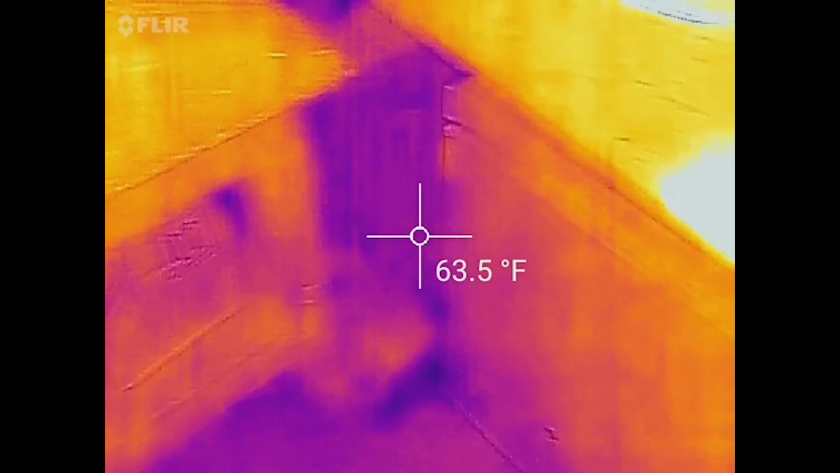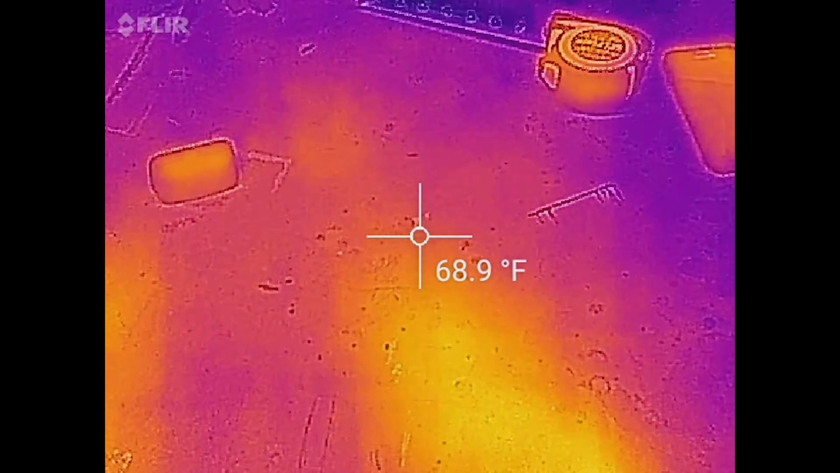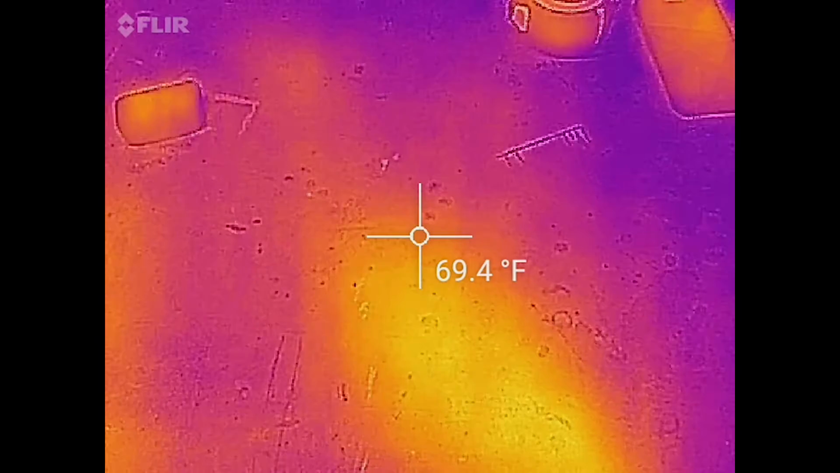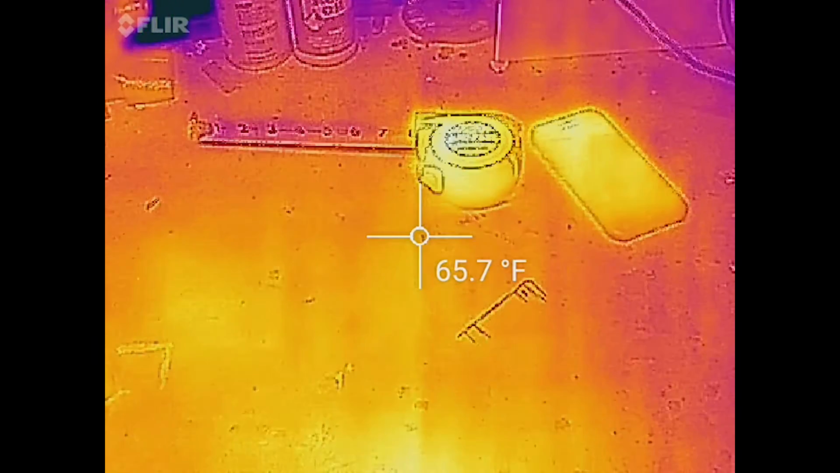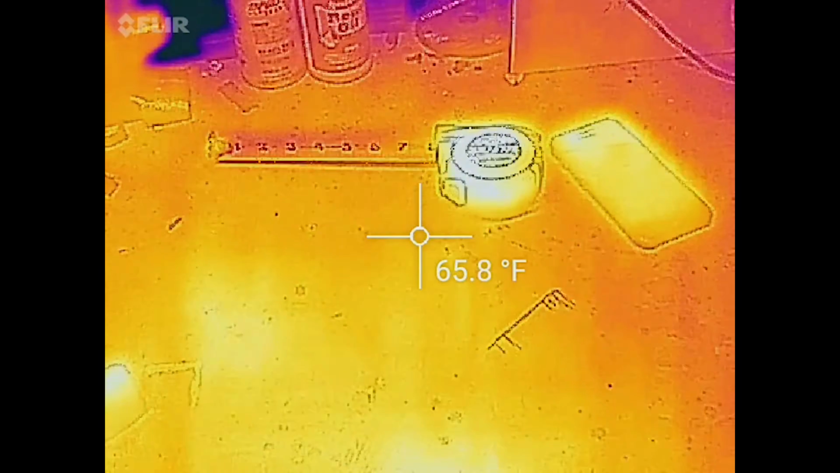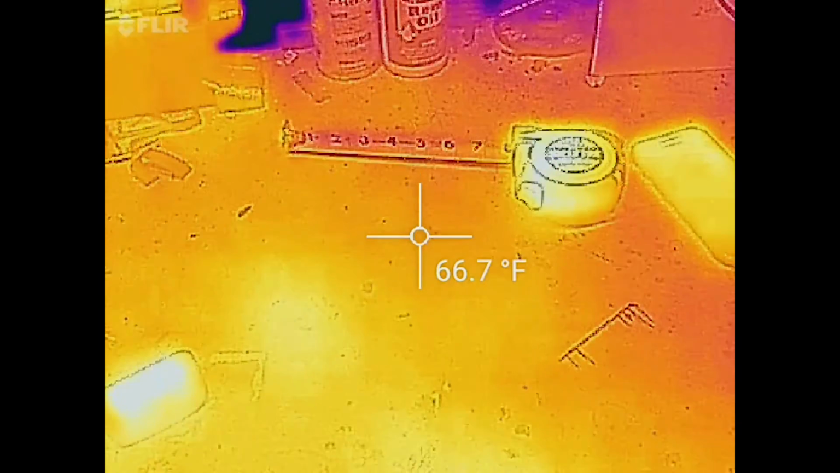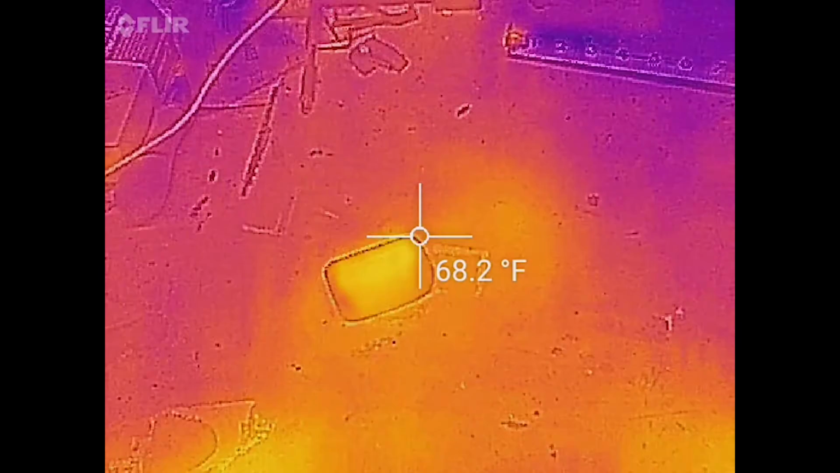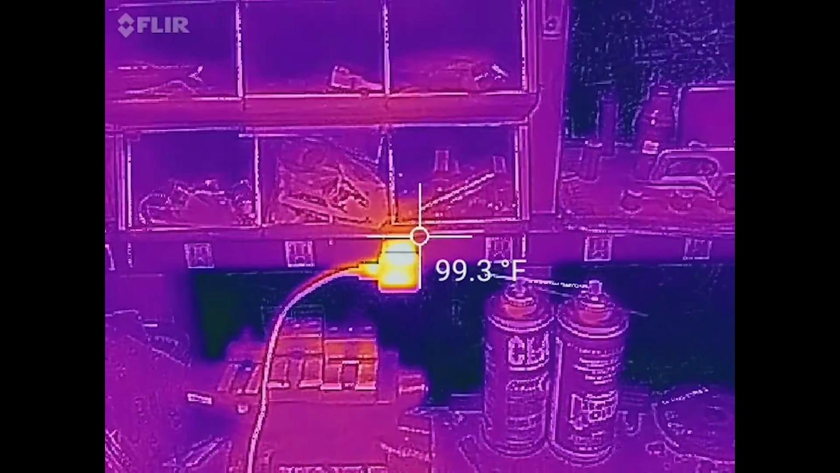Now, if you noticed right there was a little bit of a hitch in the video taking part of it. Now, I don't know if that has something to do with... There, it done it again. That's the only complaint I've had about this, is when you're taking a video or you're scanning very, very quickly, it'll do that where it'll stop for a second.